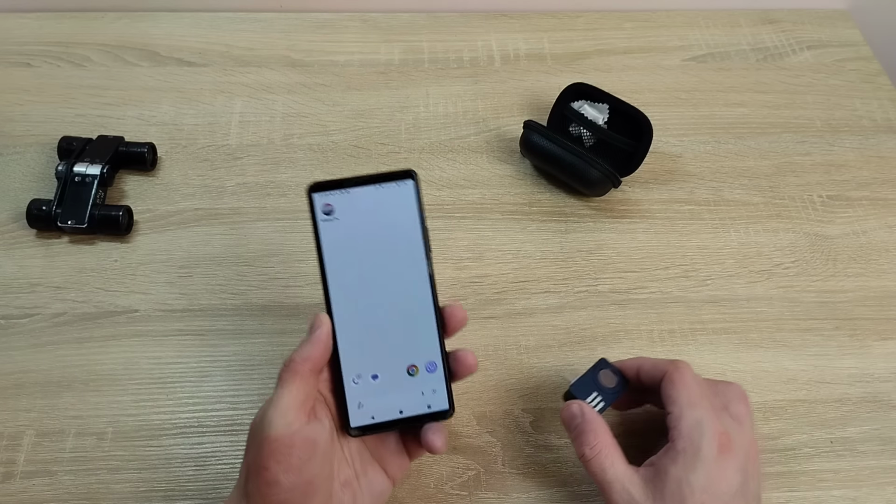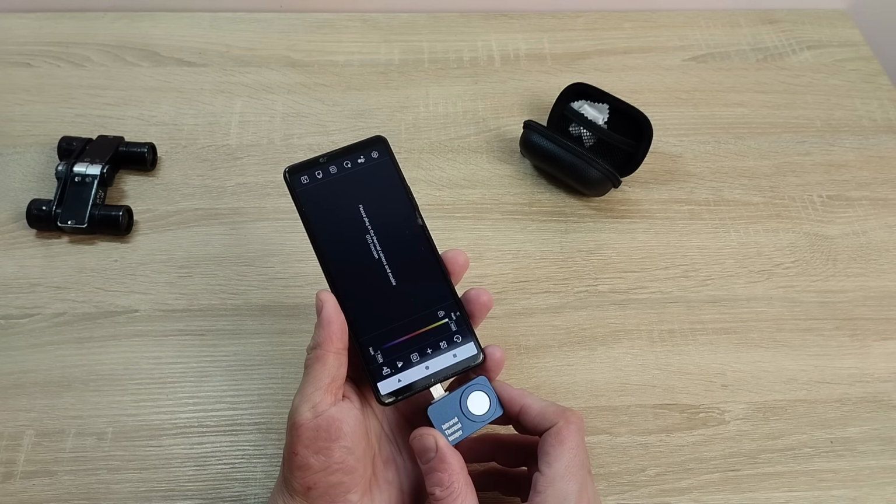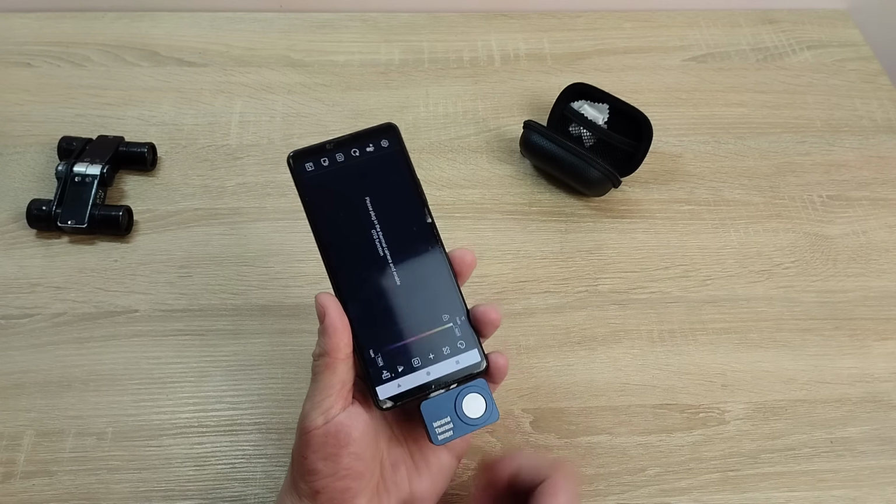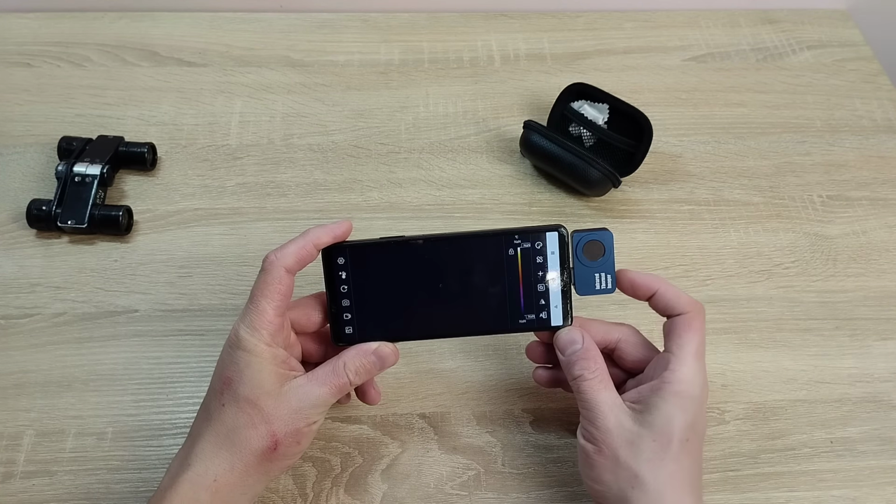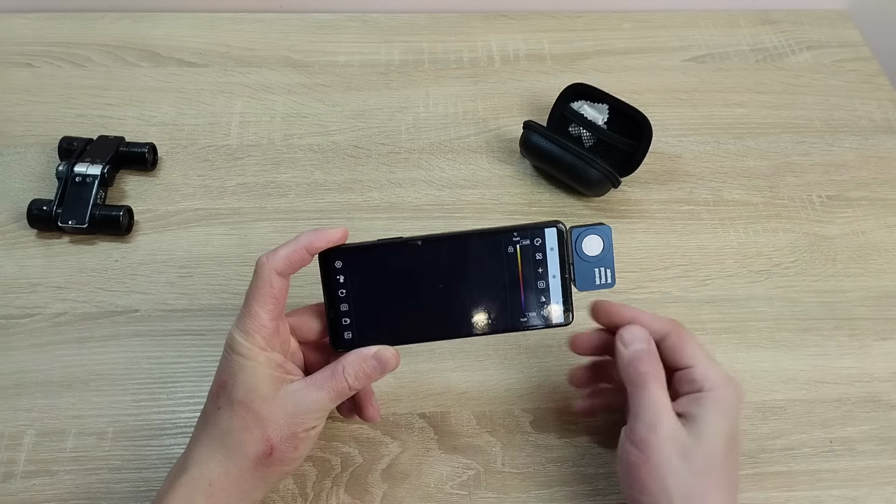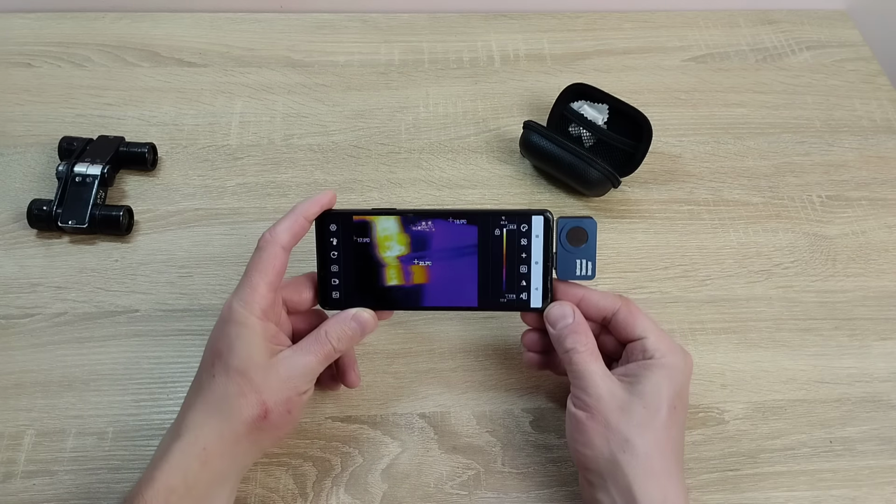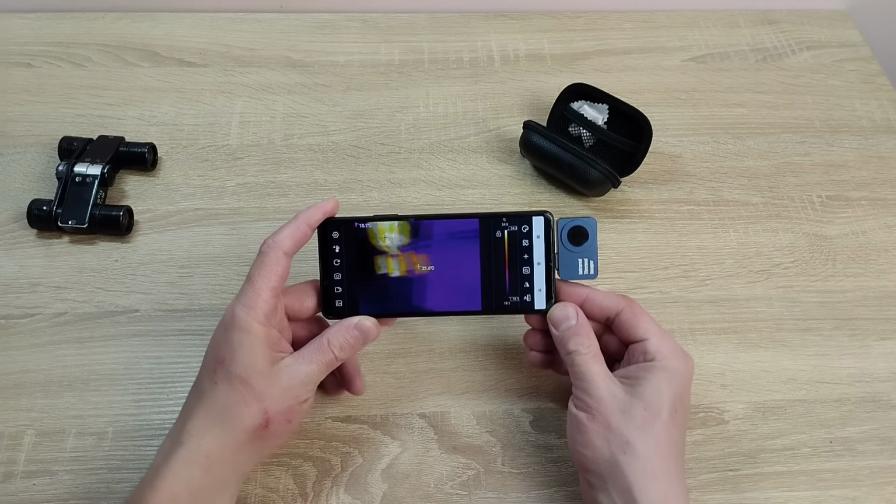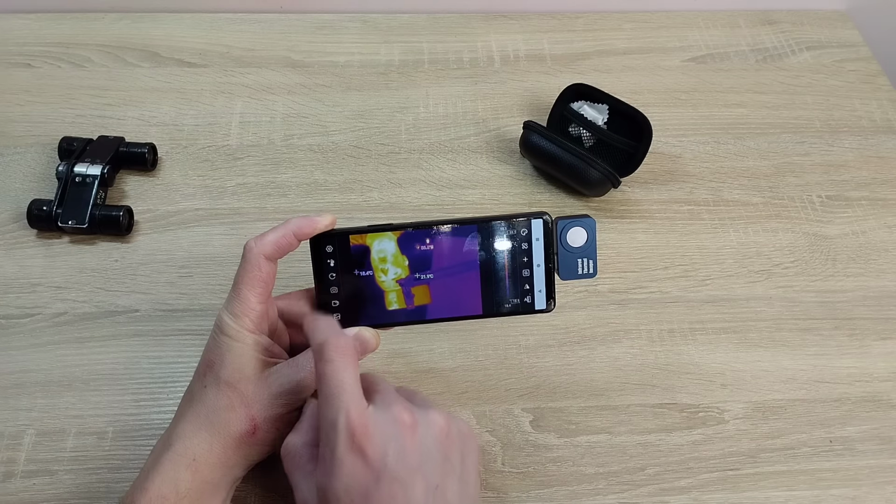We take a smartphone, there's an app, we launch it, insert the sensor, and we can point it at ourselves or in another direction. Right? We need to somehow flip the image.